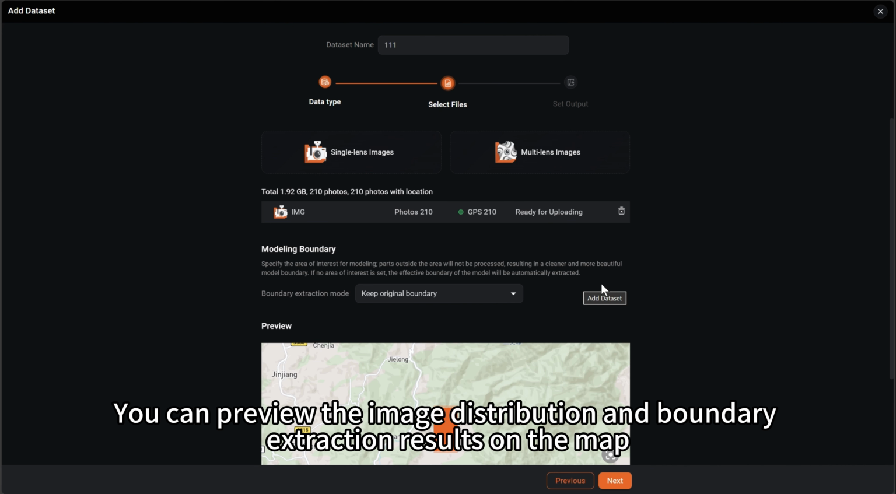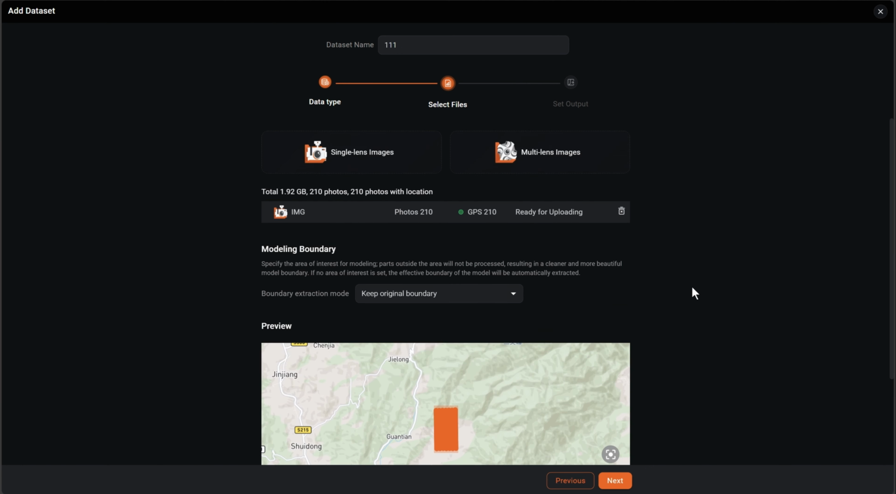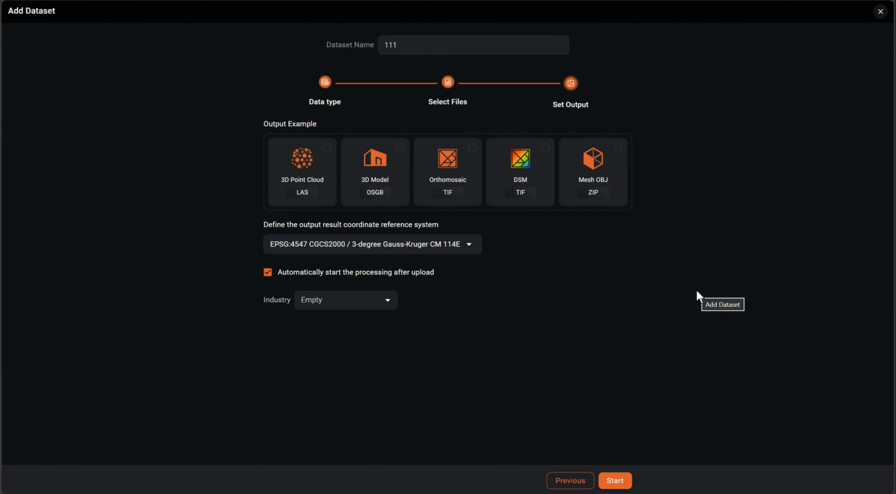After importing, you can preview the image distribution and boundary extraction results on the map. The original boundary is preserved by default. Click Next to enter the Output Settings page.